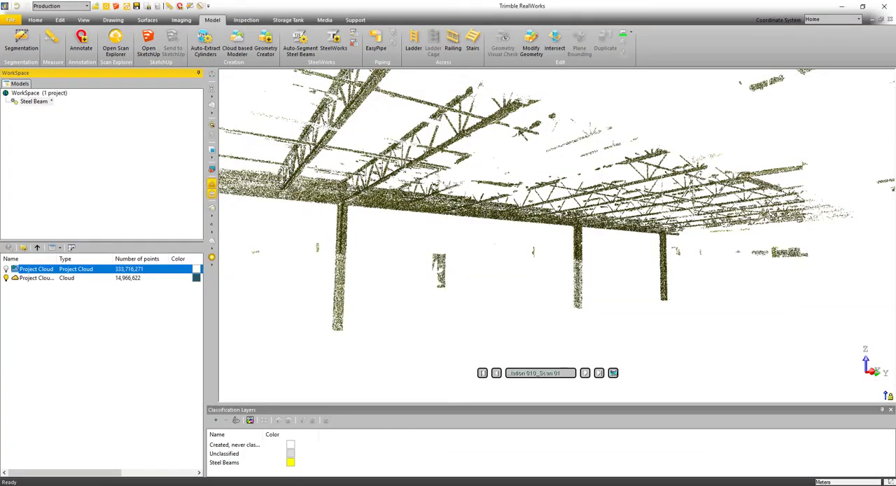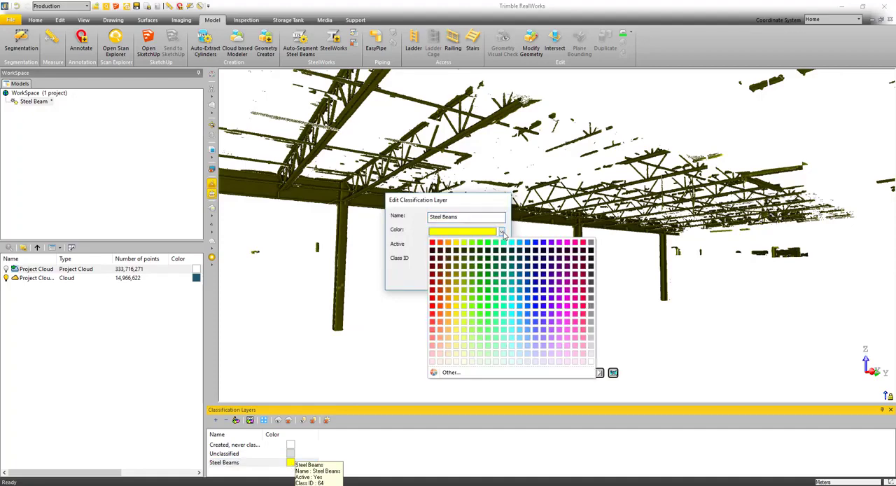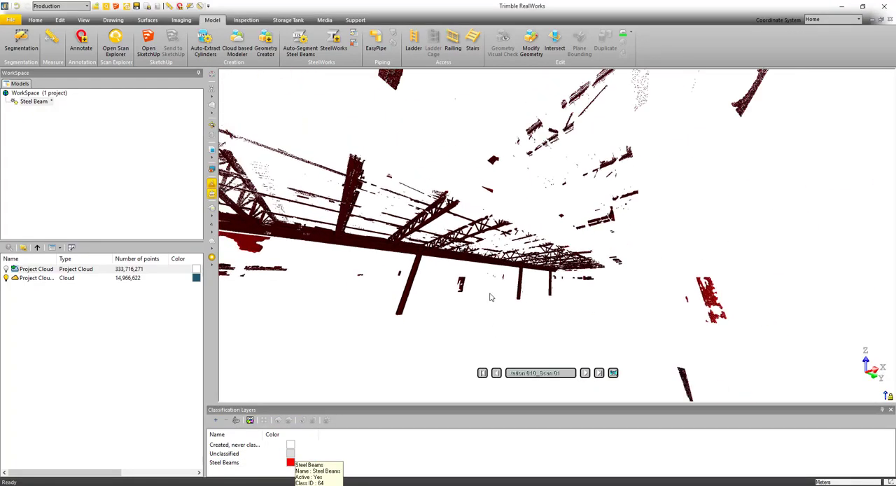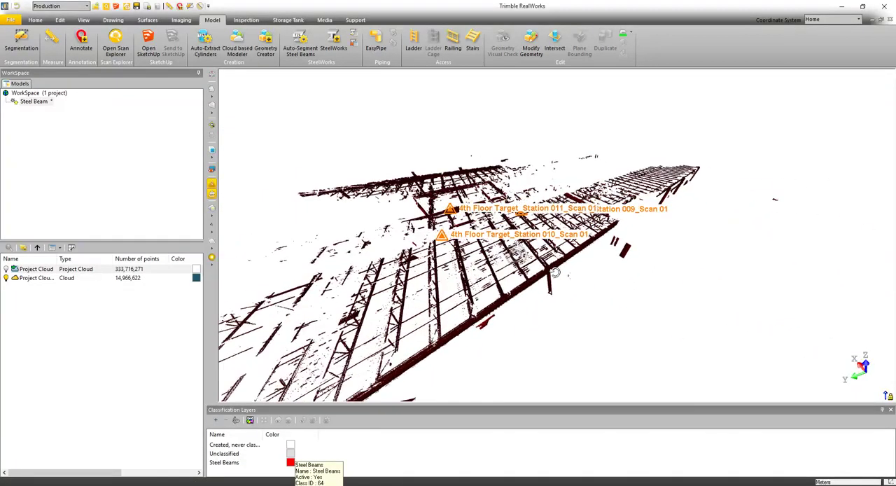So you can see it's finished processing now, and it's just finishing up loading the points that it segmented out. And we can see it's done a pretty good job, but let's change this color from the default yellow to a little bit brighter red, just to contrast with the other points when we turn those on. But it's looking really good so far. Let's go into the 3D view and rotate around out here. You can see it's really done good at finding these steel beams throughout the project.